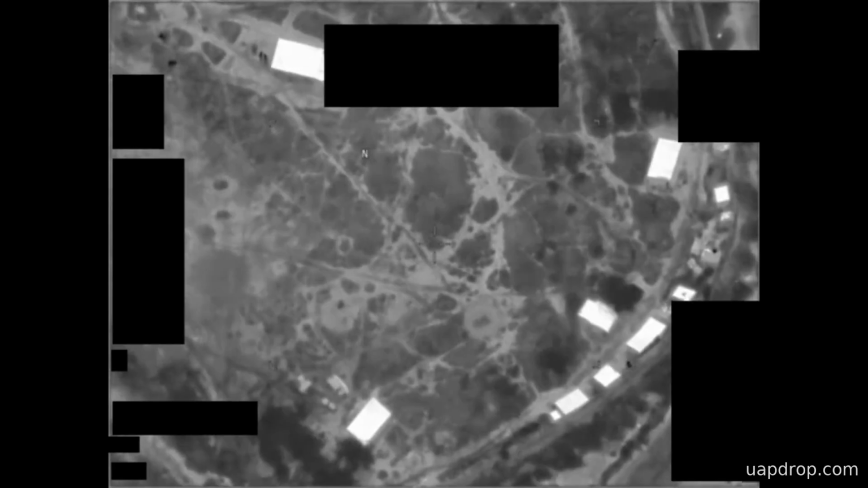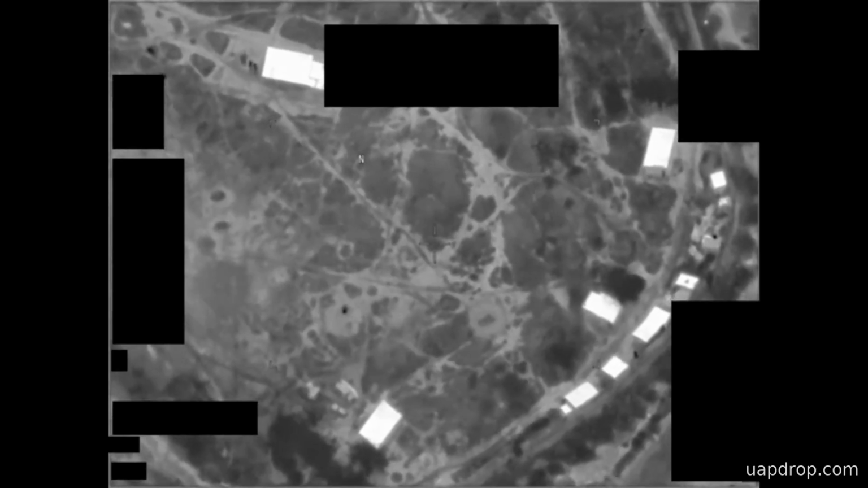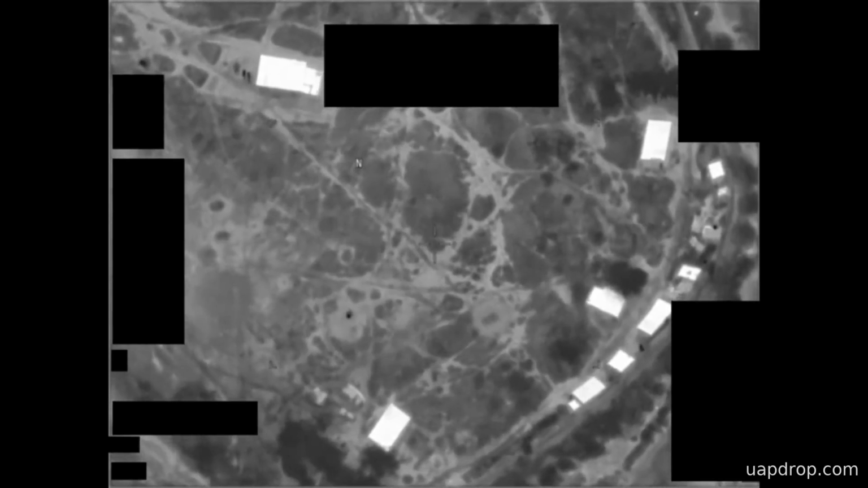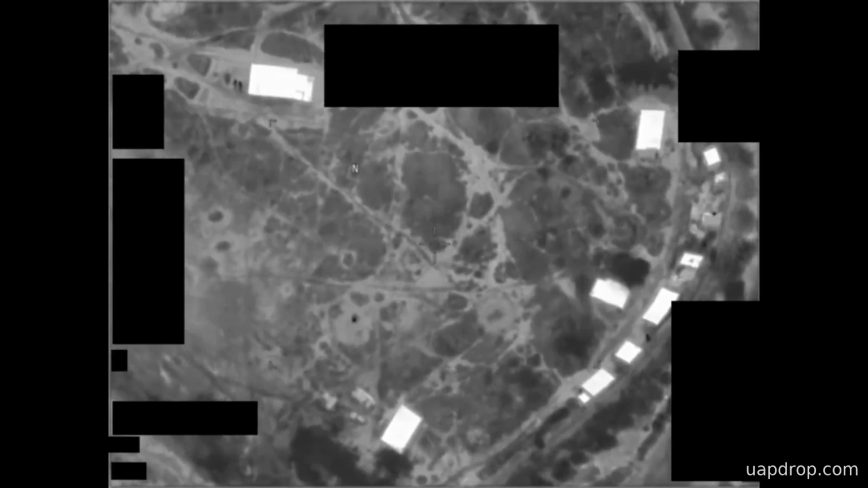This narration does not attempt to assign a cause or to resolve the phenomenon shown. The clip stands as a short infrared encounter recorded in 2020 within the Africa Command Area of Responsibility and later included among materials identified by AARO in response to oversight inquiries.